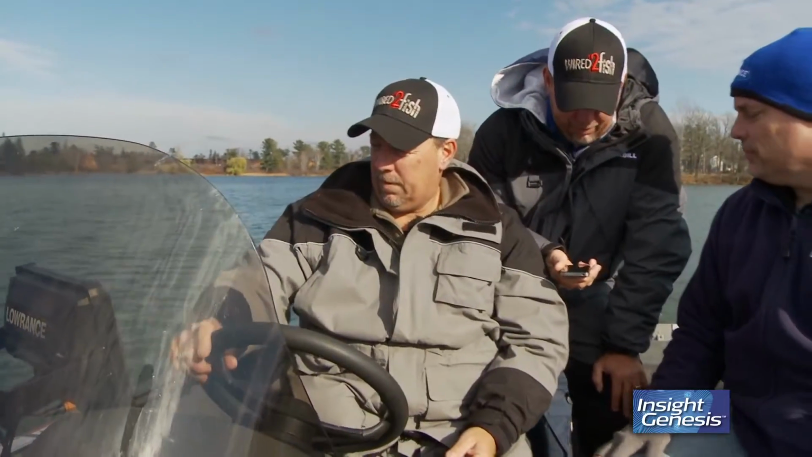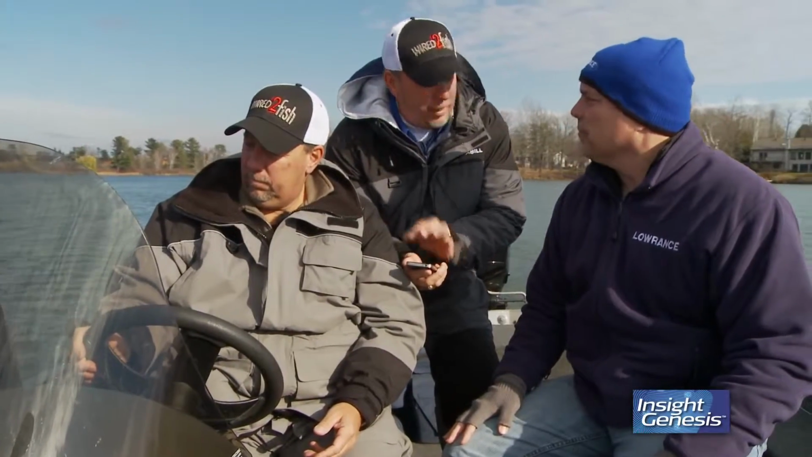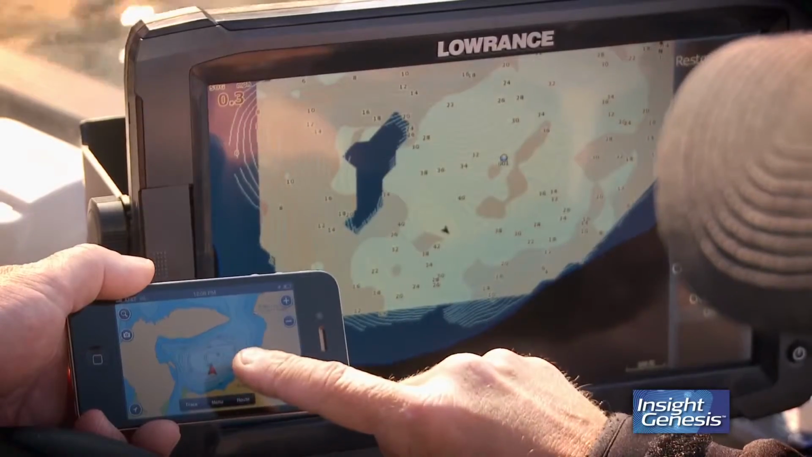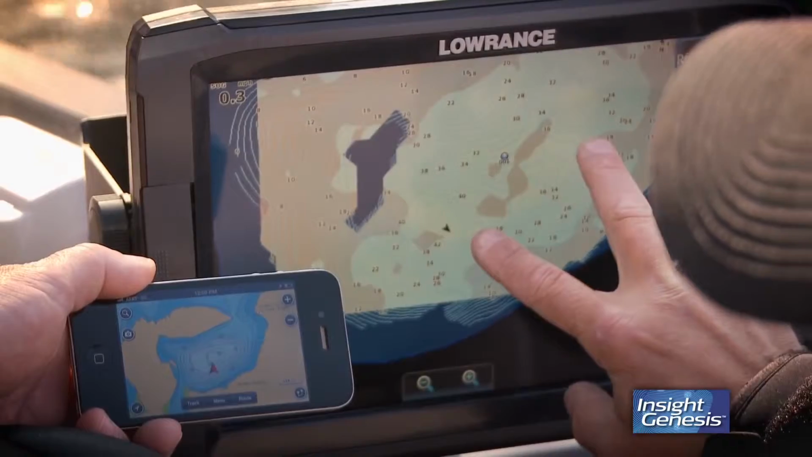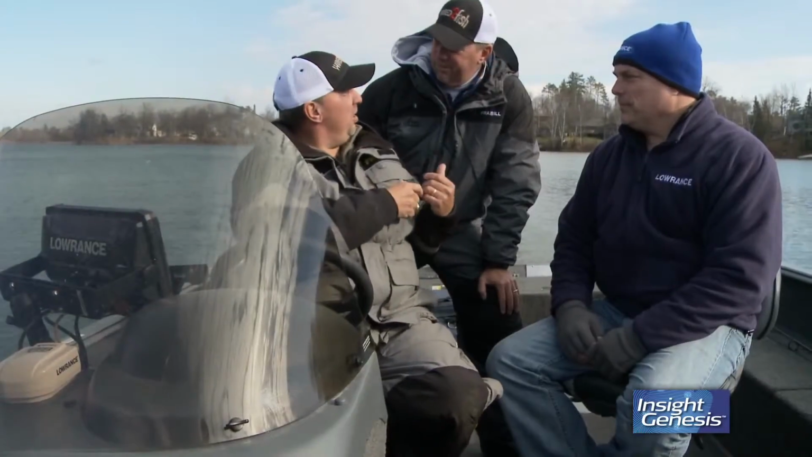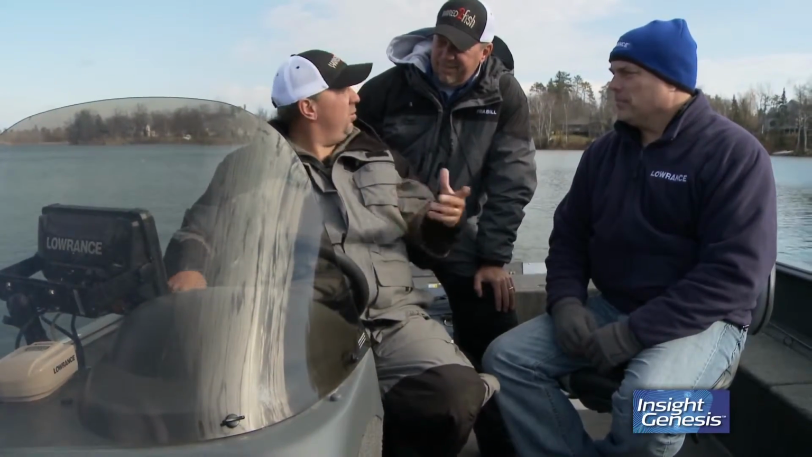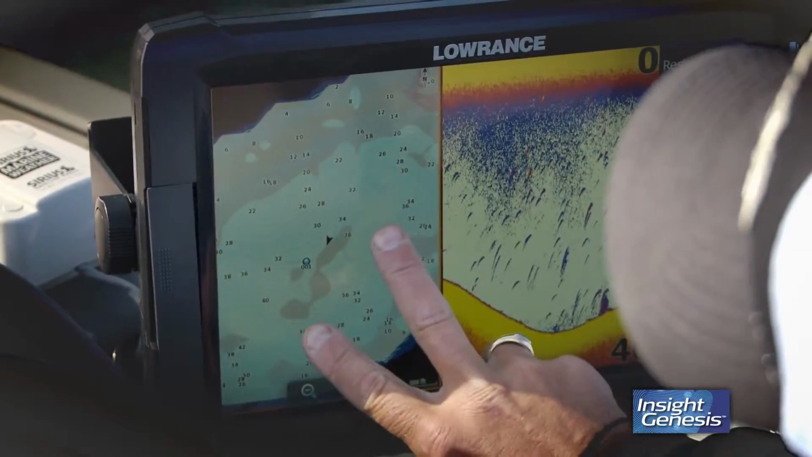What I have here is the generally accepted map that everybody goes by on this little body of water. Through this type of technology, custom-built mapping, it's not even close to what everybody thinks it is. What we originally thought was here, Mark, in regards to just a deep hole, there's 2 different areas here. Yeah, there's 2 basins, and